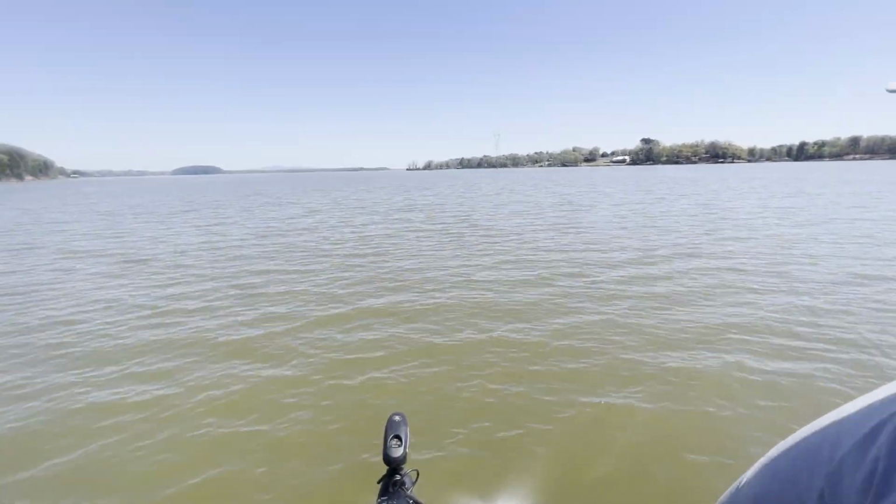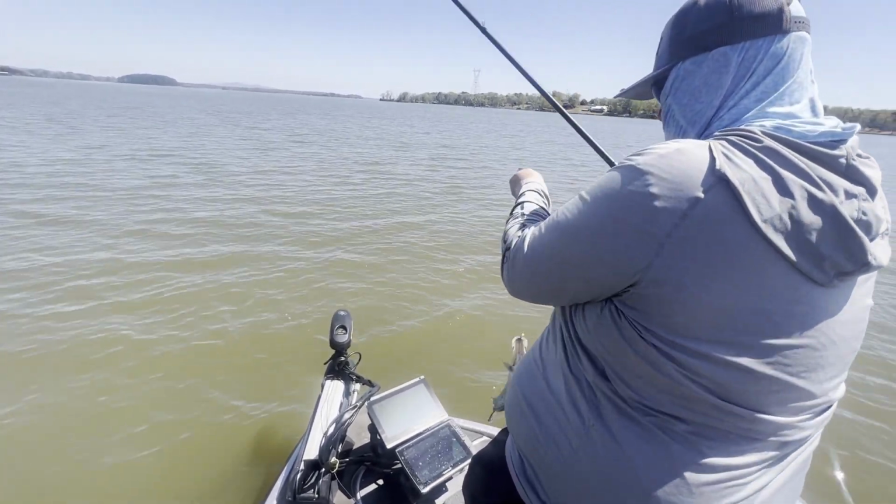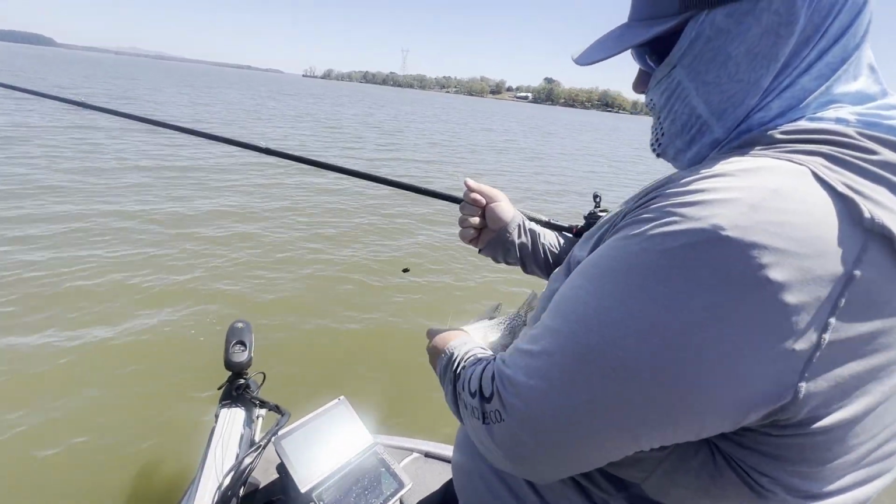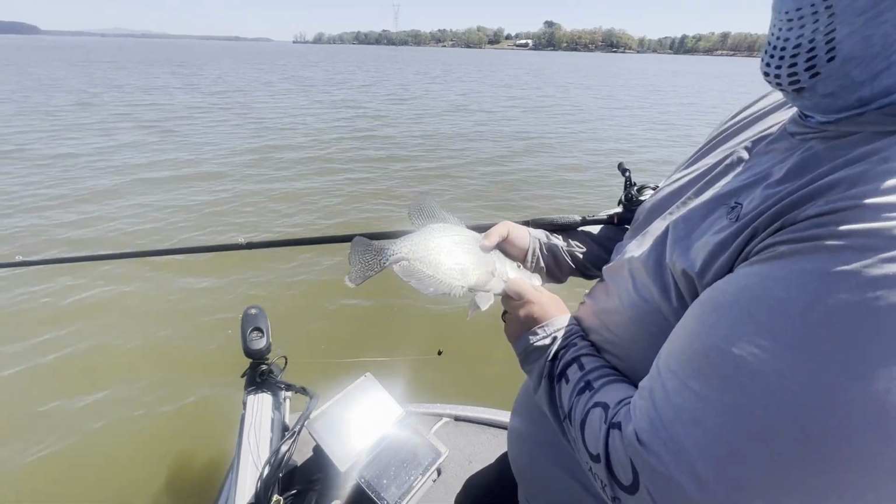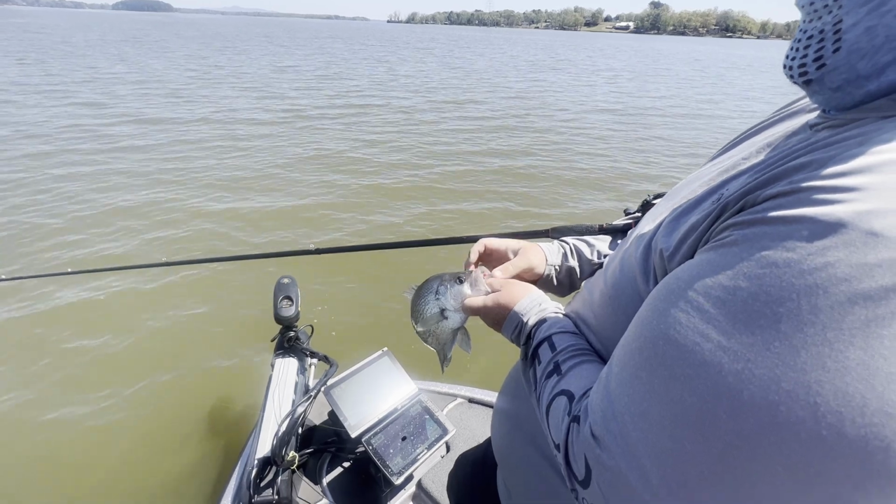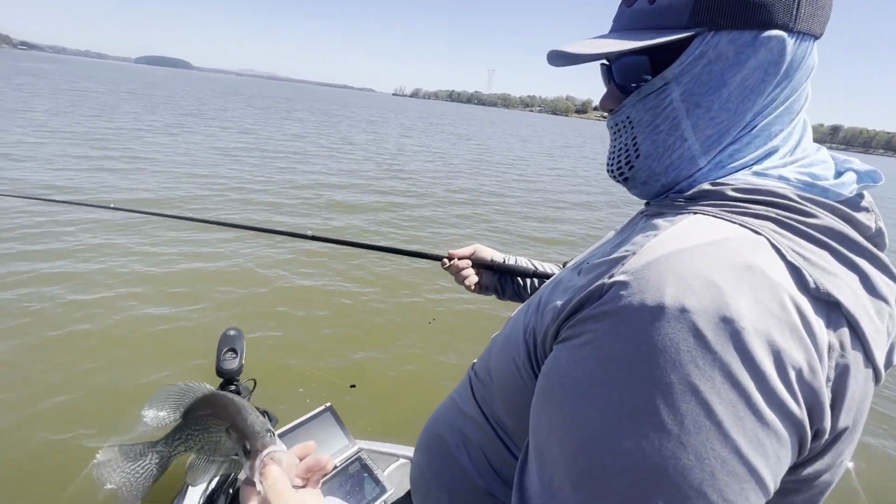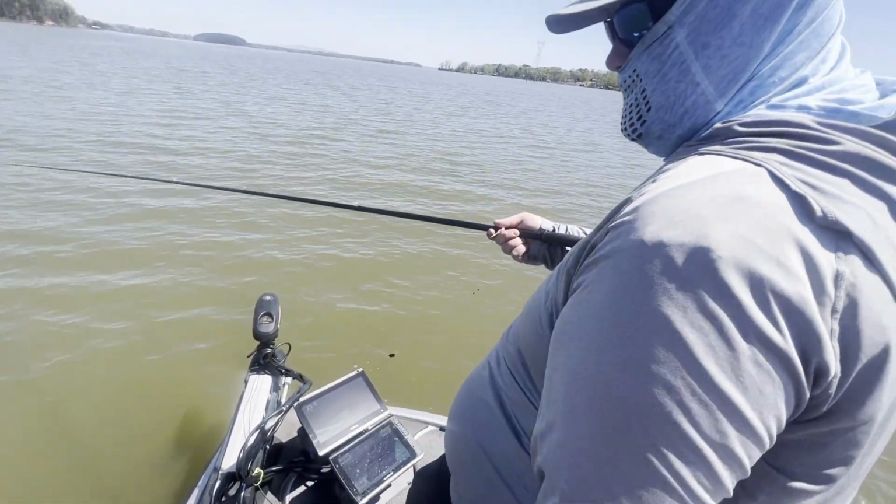There she is. That's actually a decent little blackfish. You can see that fish come out of 17 foot and she's starting to color up almost. So they don't always got to go shallow to spawn. They can spawn out there in that deep water as long as they got the clarity to mature those eggs.